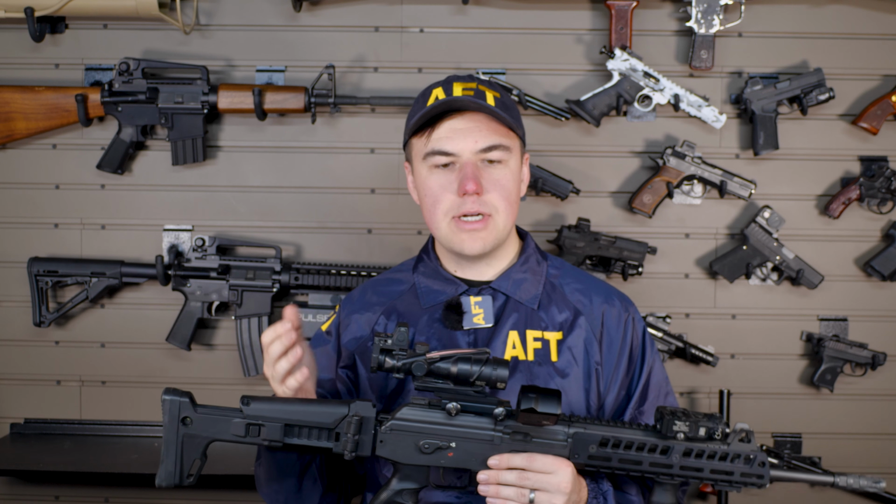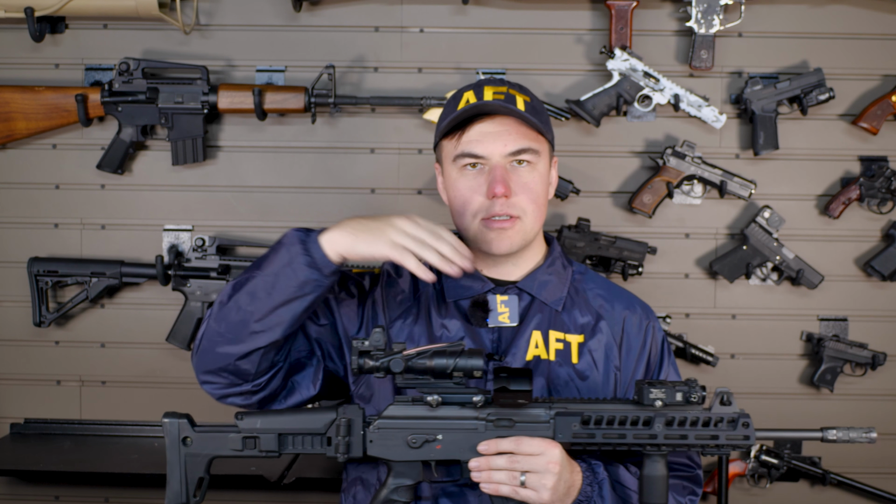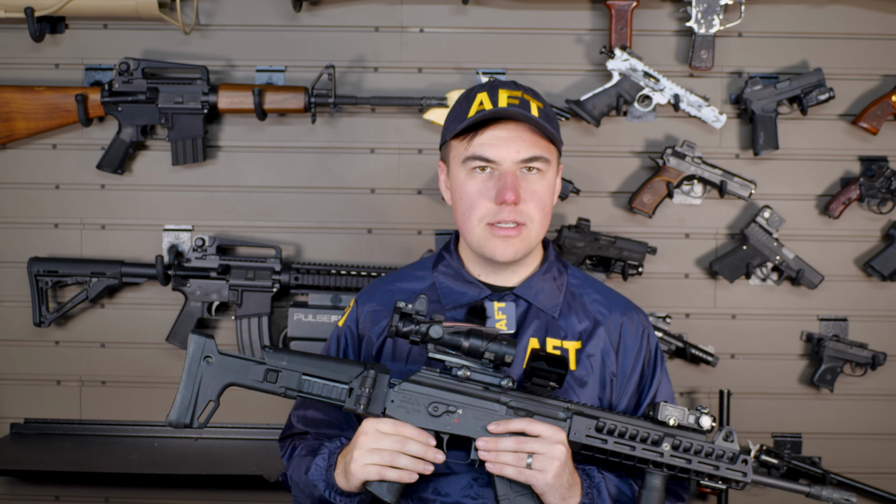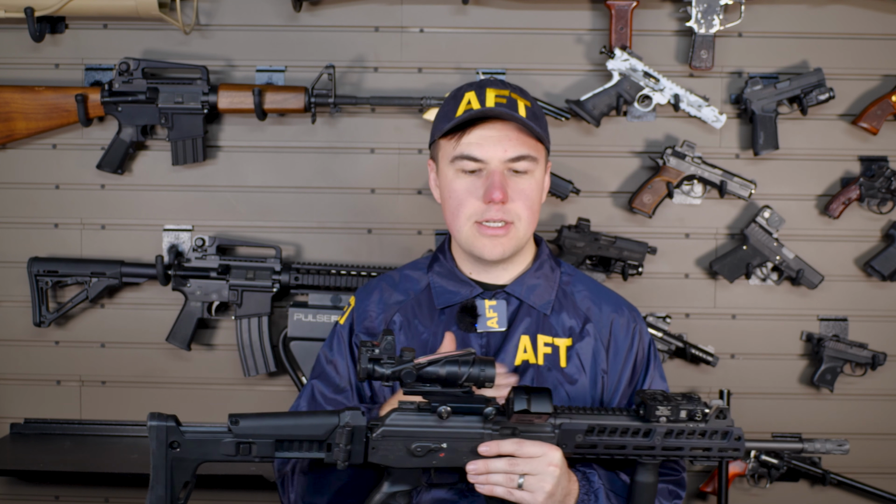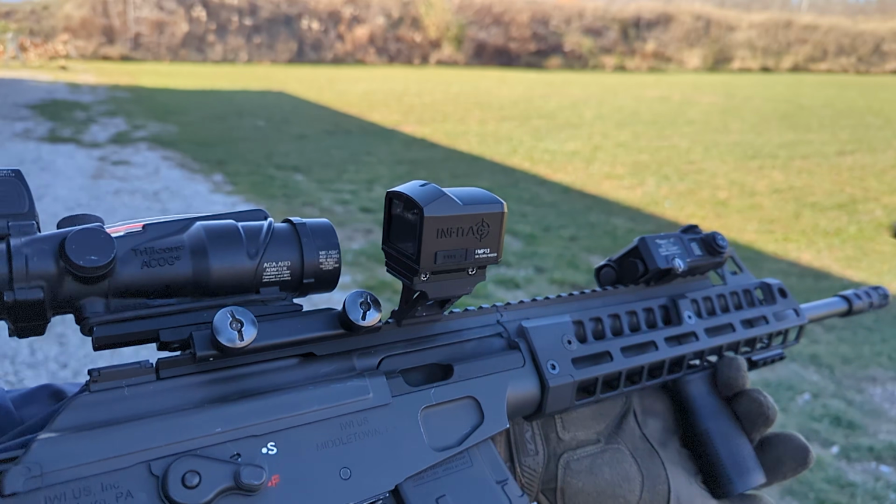Now if you're a hunter, I think this would make sense. If you had your traditional rifle scope and then a little RMR adapter on top, you could easily mount this up there and then you have thermal capability. If you're a cop or military, I don't think this makes sense on a pistol, but I do think that this would make sense on a little QD mount, just so that you can quickly pop it on your rifle and you have that thermal detection capability.